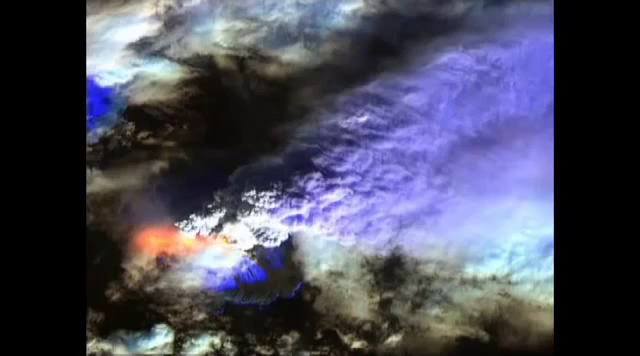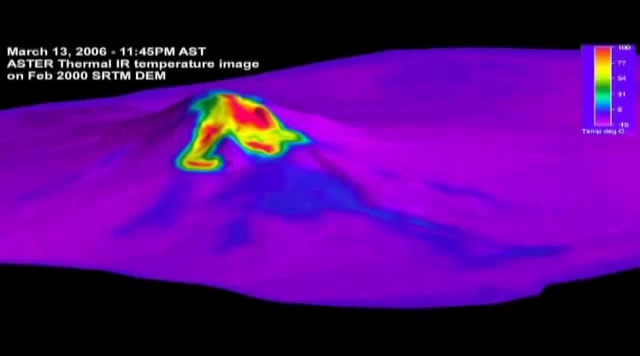Satellite remote sensing has greatly advanced the science of volcanology, but its images have significant limitations. Because a satellite is orbiting hundreds of miles from Earth, each pixel in a satellite image represents about 1 kilometer on the ground. The satellite can only measure temperatures up to about 56 degrees centigrade. Now, clearly volcanoes are hotter than that. But that 56 degrees is the averaged temperature over that entire 1 kilometer pixel.